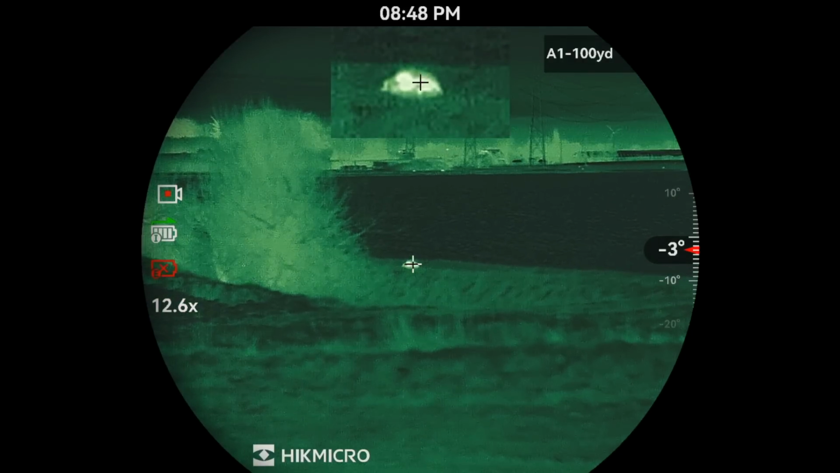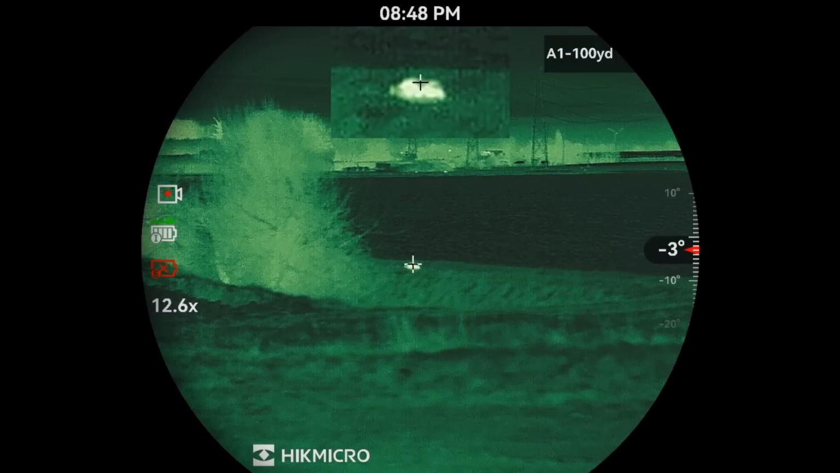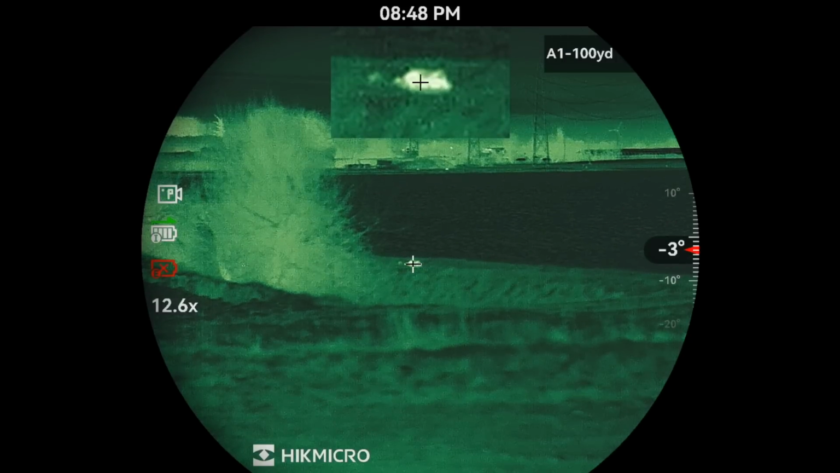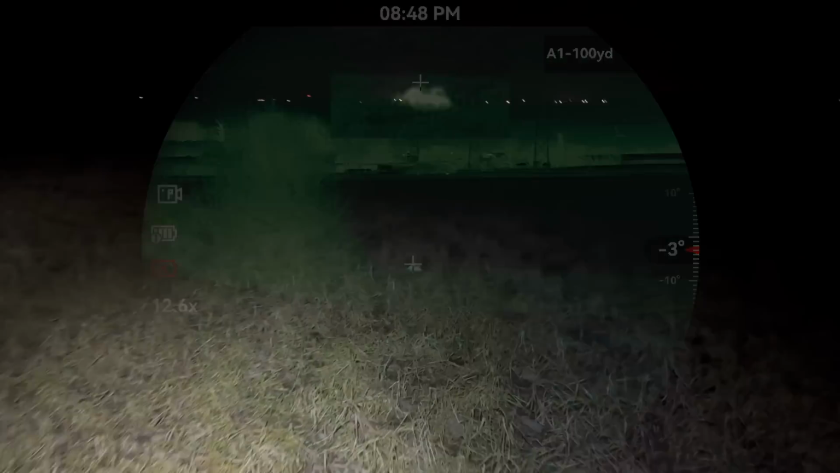Didn't have a round chambered, Stevie. That was a schoolboy error, wasn't it? I knew when I stopped it there, though, that was 100 yards. I watched it all the way. I knew as soon as it started coming across. They always come up that dike, don't they? We've shot no end there, haven't we? Yeah, well done, that's brilliant.